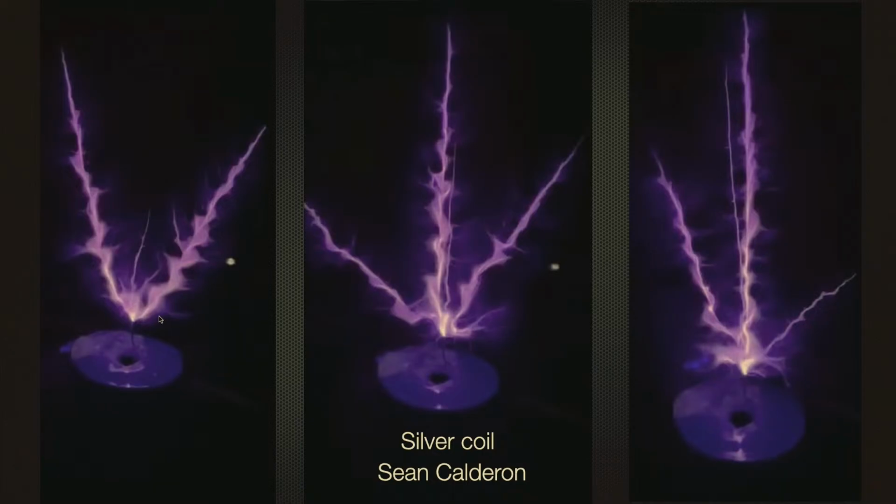You can also get trails of these unipolar arcs, but they're the ones on the impact side. This is on the emission side. And you can imagine that these filaments are moving apart based on the magnetic field that the discharge itself creates. So it kind of pushes them in different directions.